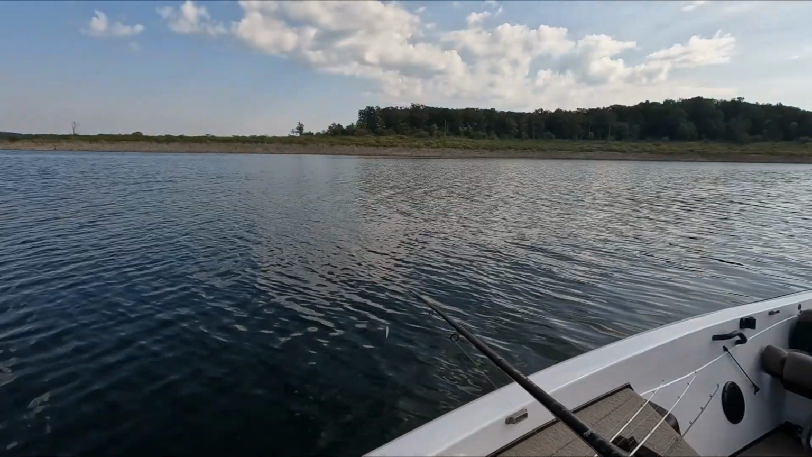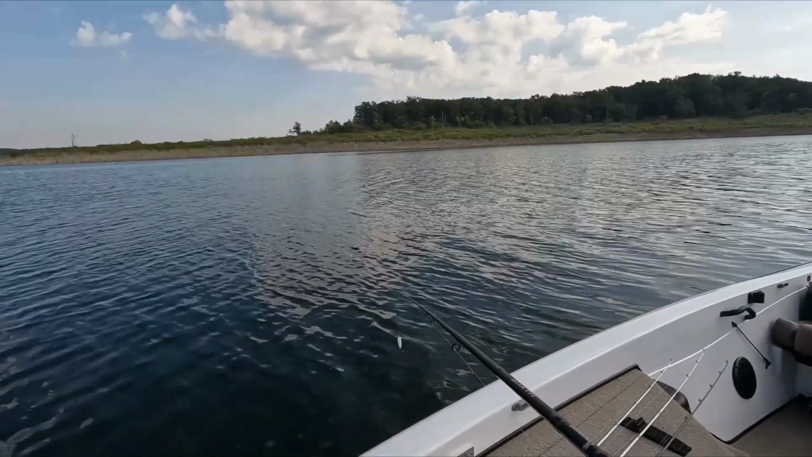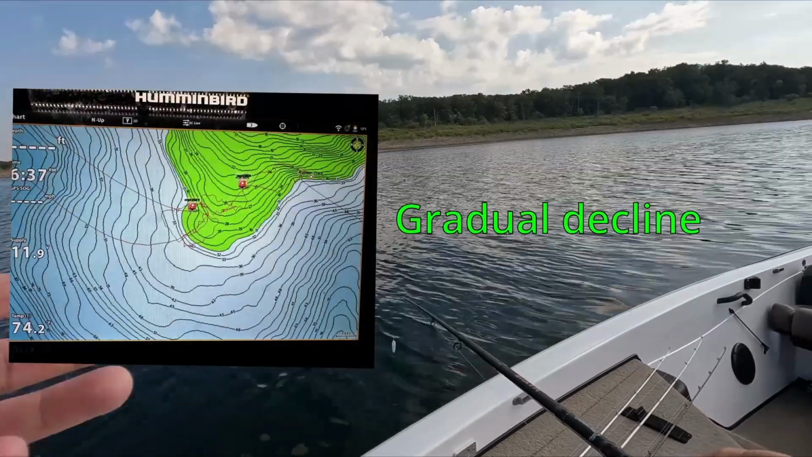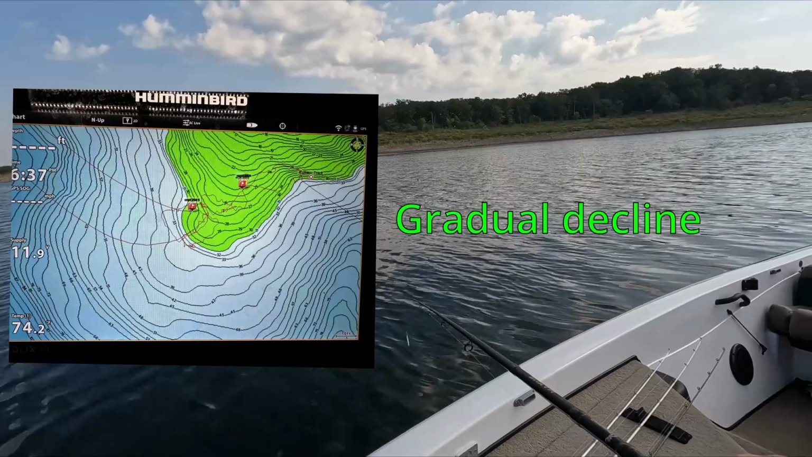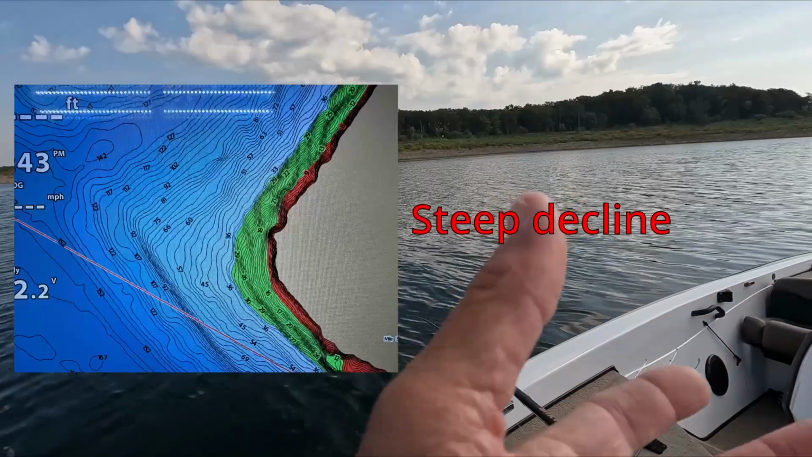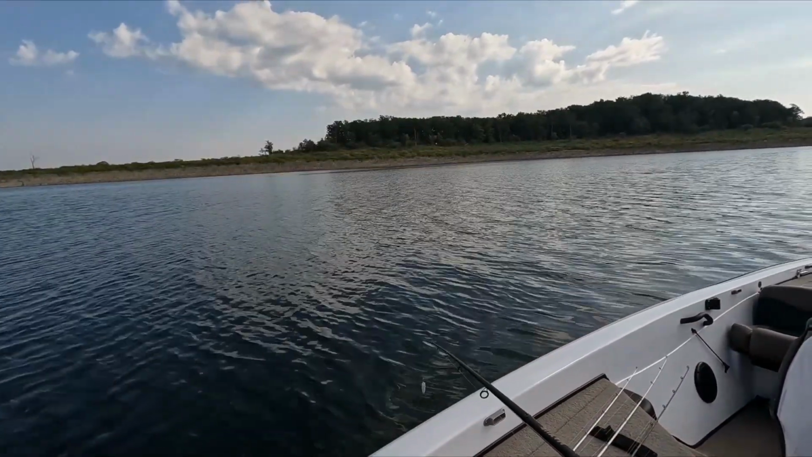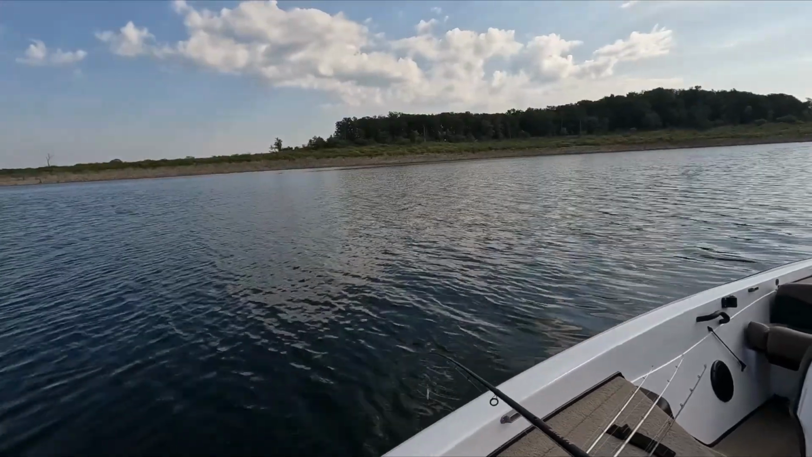Now, on the map, what to look for. I look for points where the thermocline is in the middle of a gradual incline or decline. I don't want steep drops. I want as much area as possible at that magic depth where the thermocline and oxygen level kind of meet.